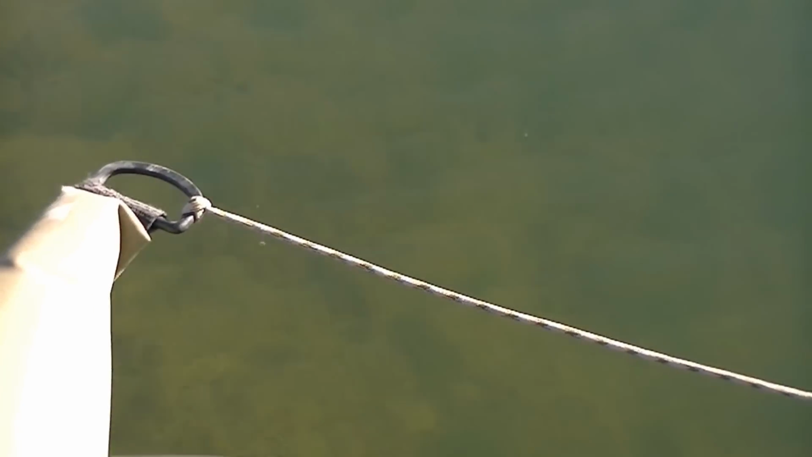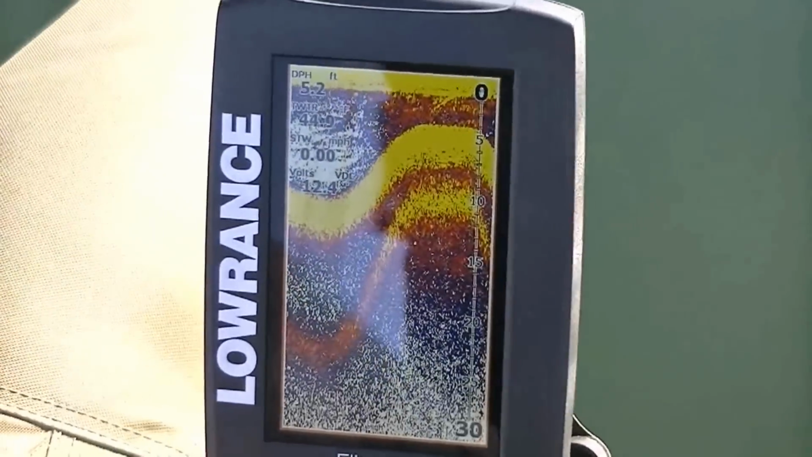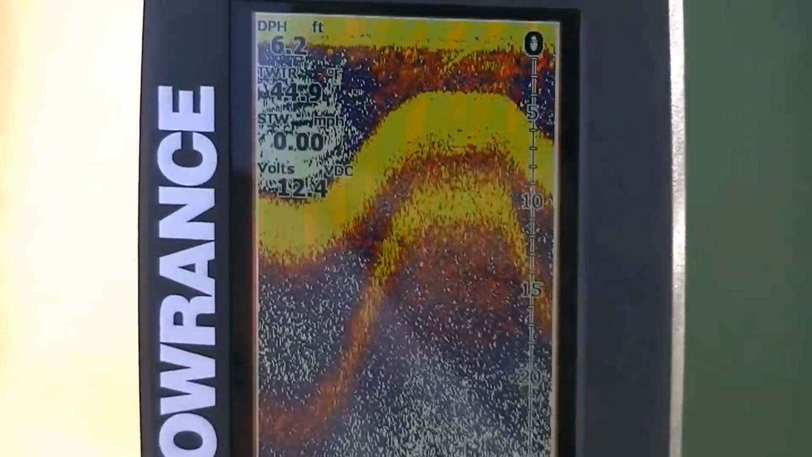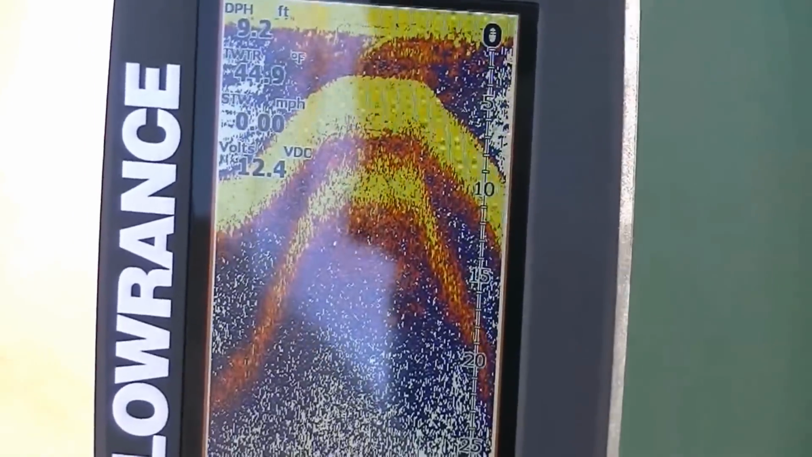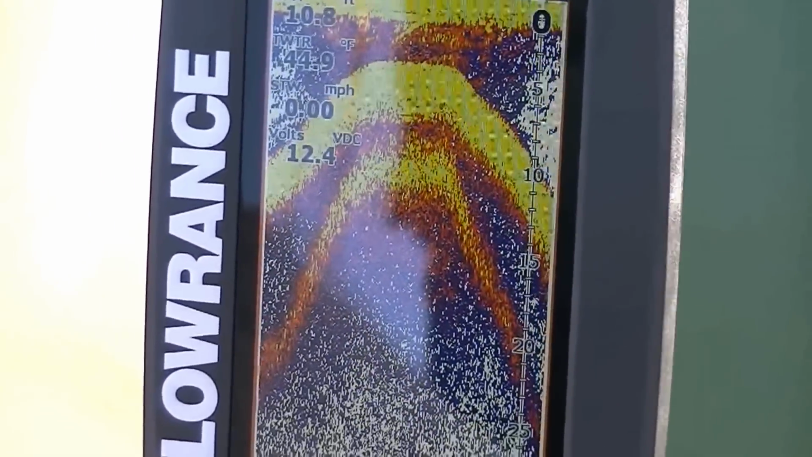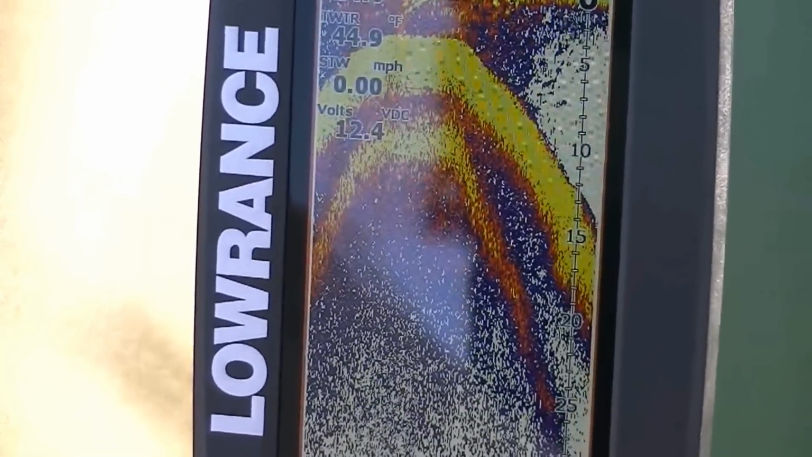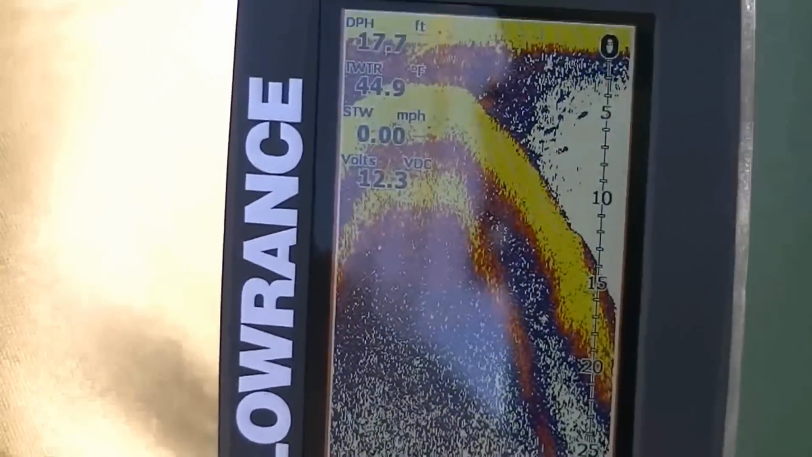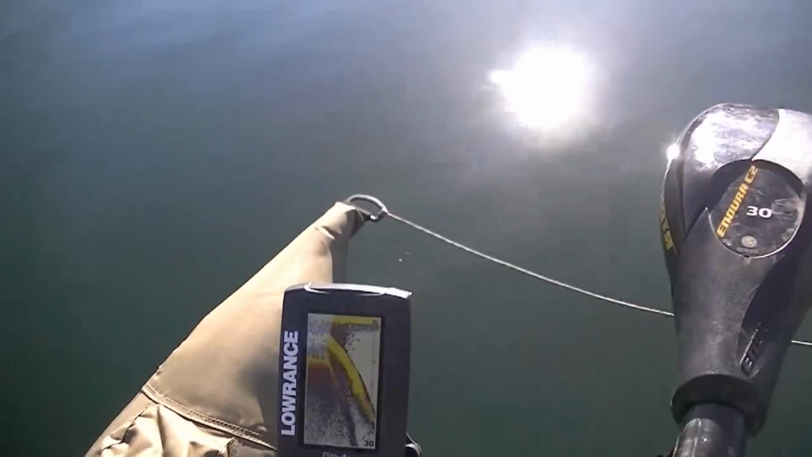Right from there, probably about 15 feet out or so, you'll see this big drop. It just drops to deep water, and it goes down to about 28 feet. So that's what you want to look for when you're looking for bass in the winter.